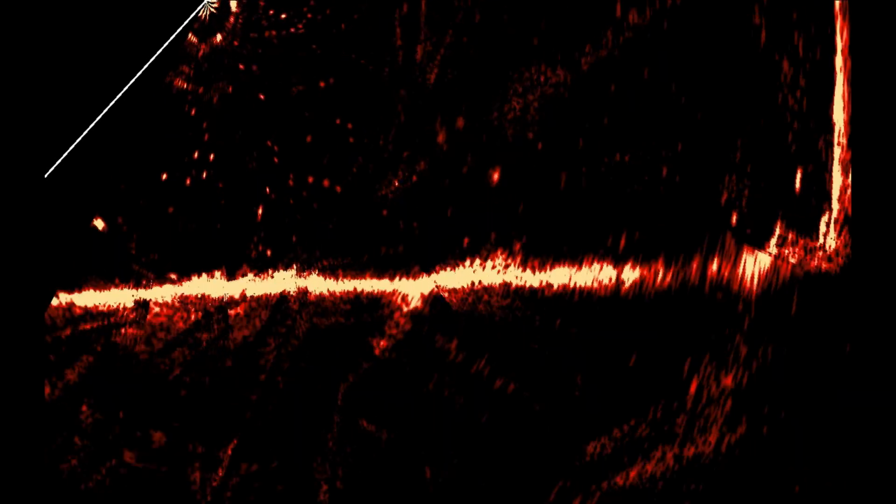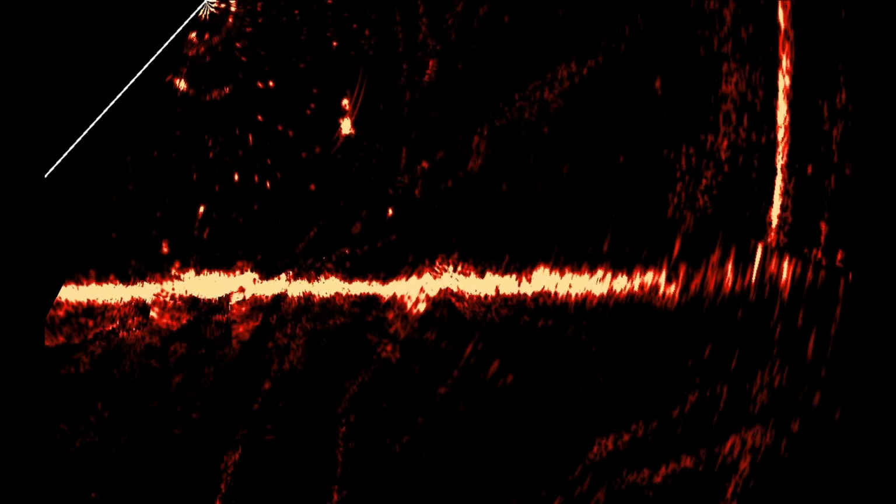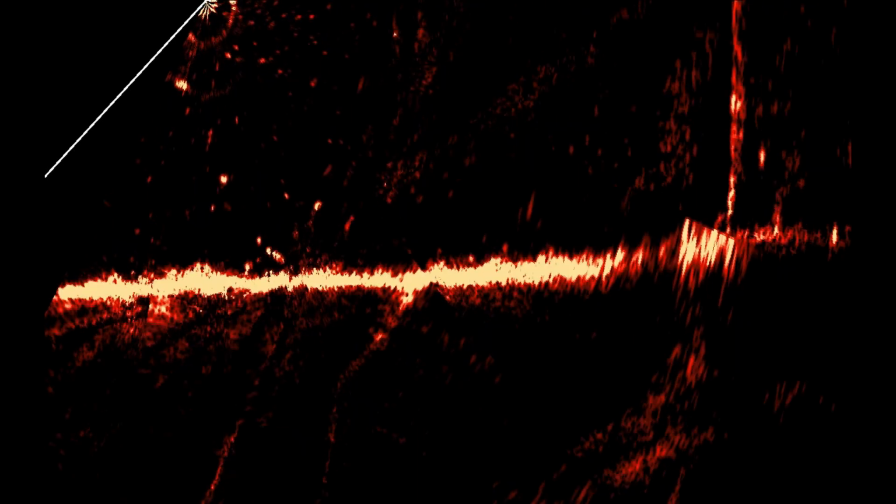So you've changed now to forward mode, and what we've got there is a tree in front of us. You're going to go over and have a look at that on forward mode and just see if you can swim a lure past it and see what that looks like as well. All right, so there's the tree. Is it recording? Yep.